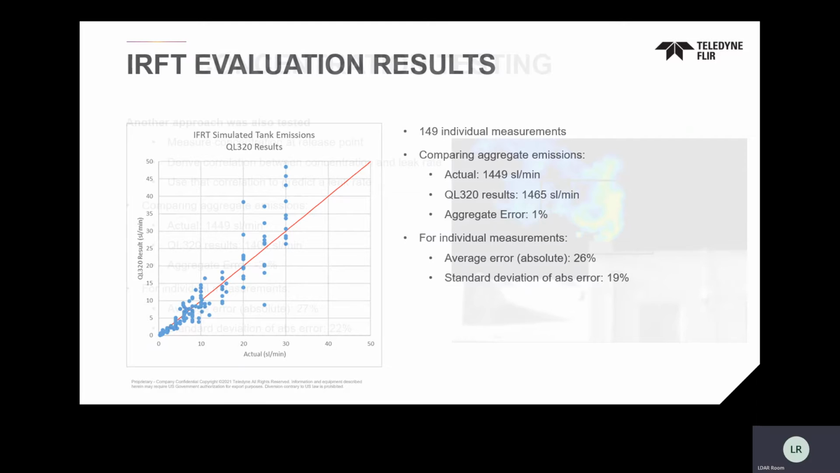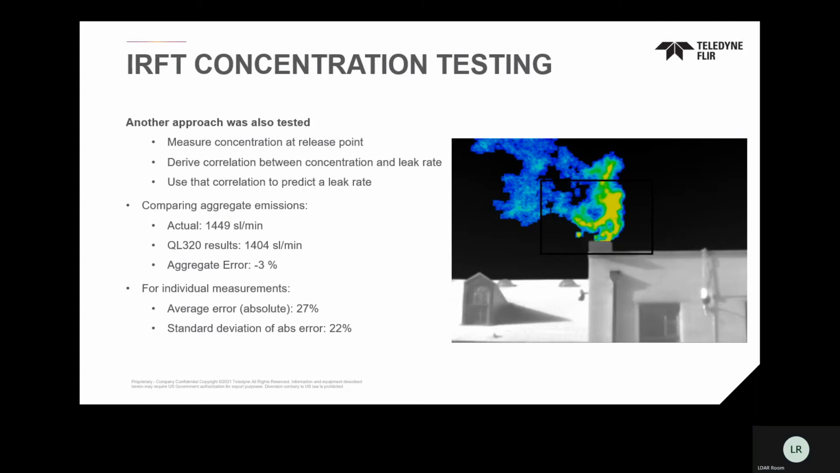But with that, they can also do the concentration. So it's not limited to your mass and volume measurements with the QOGI solution. So they do have that. The aggregate error here was, again, a negative 3%, a single digit aggregate error with the testing that they've done. And again, with the concentration, it's a little bit easier because you're only taking the intensity of the pixel. You're not taking the movement of the pixel over spatial distance and being able to quantify that. So they're really doing a good job. It's a simplified process of the QOGI solution. Again, really good results with what they've had.